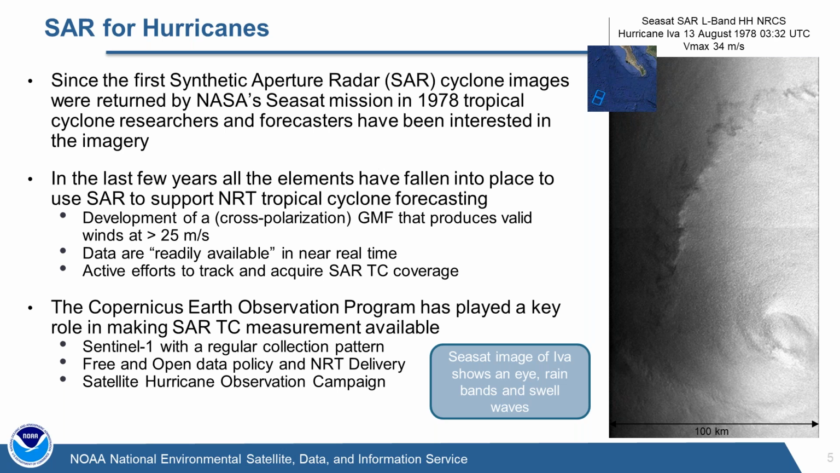The data are readily available in near real time, and there have been active efforts to track and acquire tropical cyclones with RadarSat and Sentinel that have allowed us to build up a database to examine the imagery, and begin to do the science that allows us to exploit this imagery effectively.